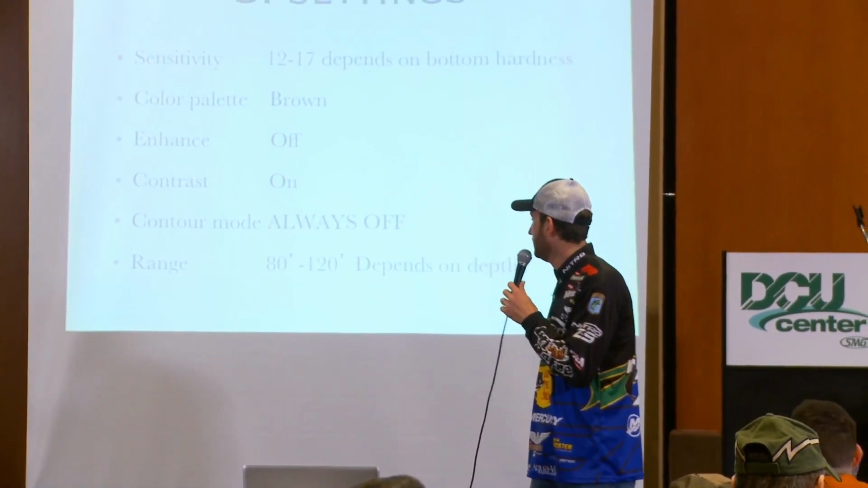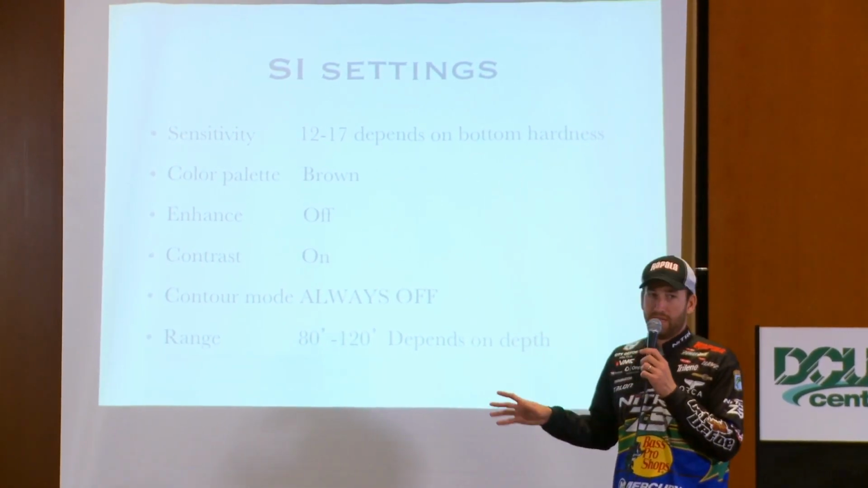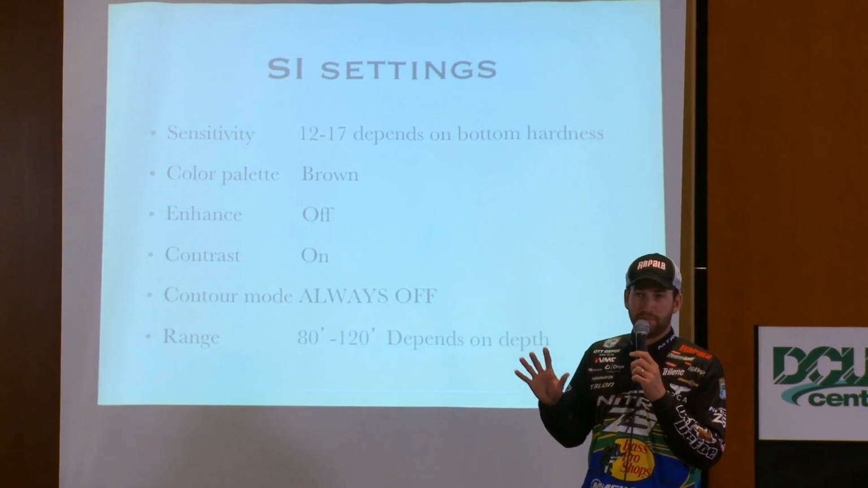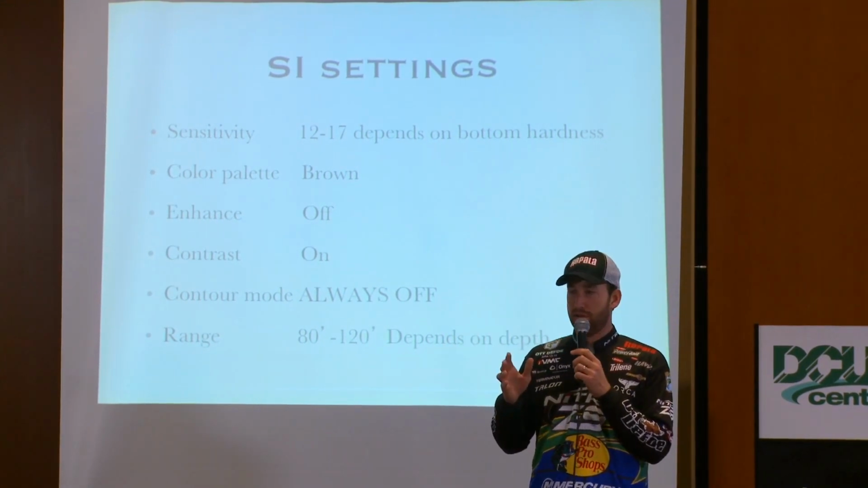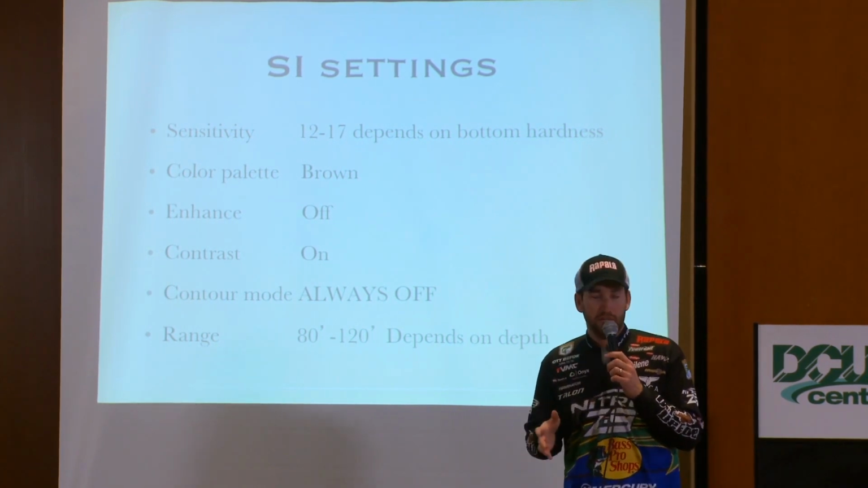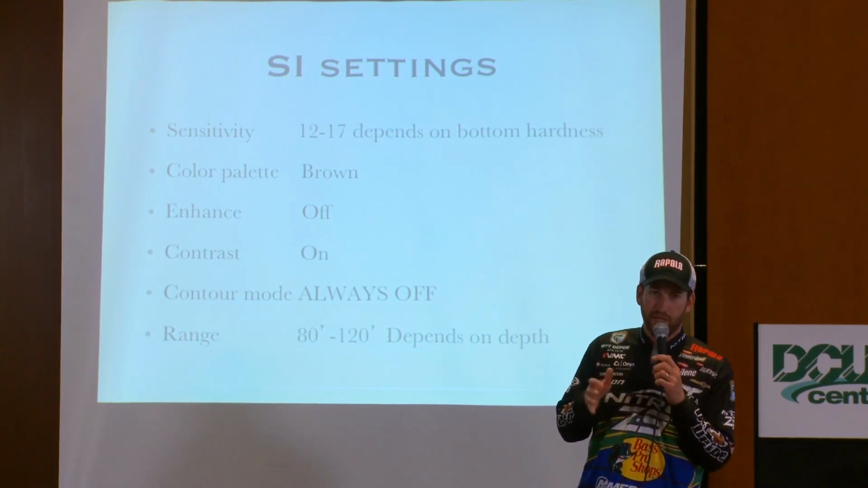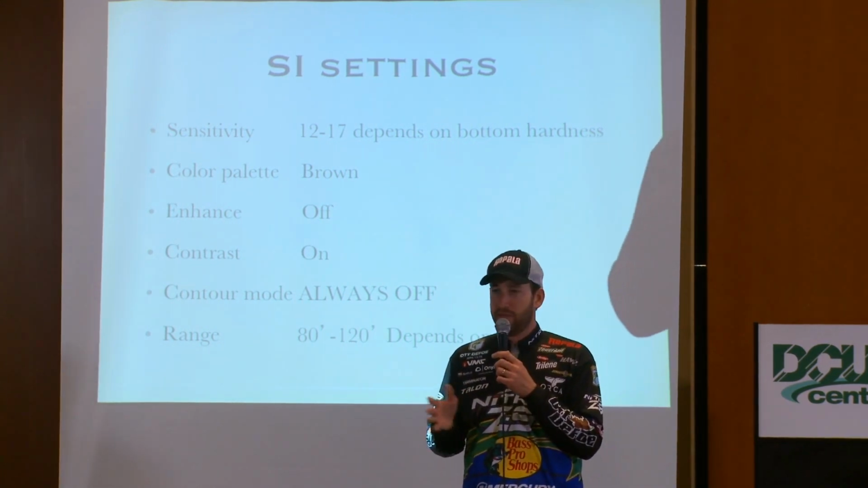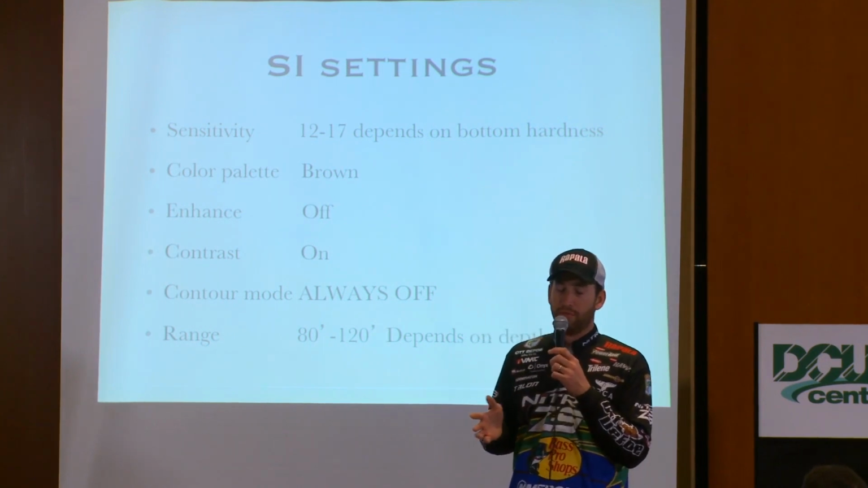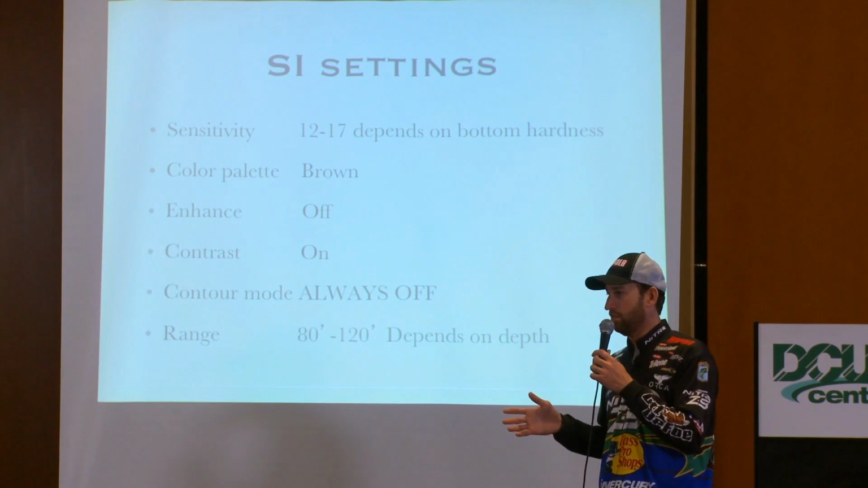Side imaging settings. One thing I'll go over on all the settings on every graph, whether it's sonar, 360, side imaging, or down imaging: every unit is a little bit different. Every transducer is a little bit different. You have to tweak each setup. Every boat I've had, no two of them have been exactly the same. I've usually got a ballpark of what I like to start with.